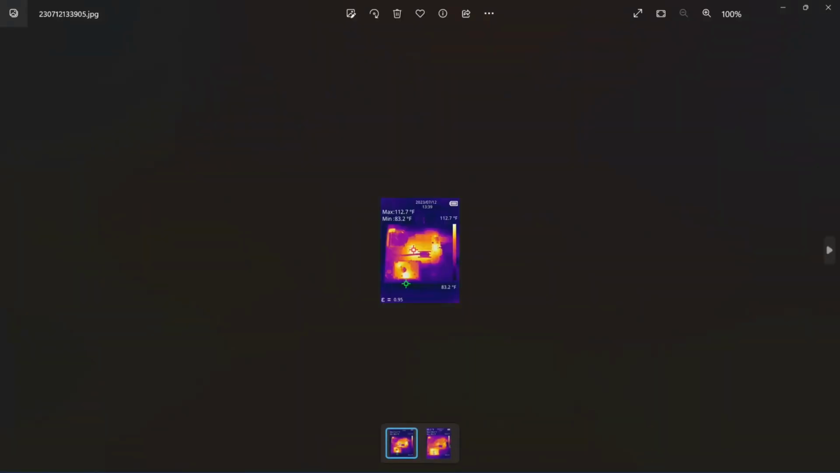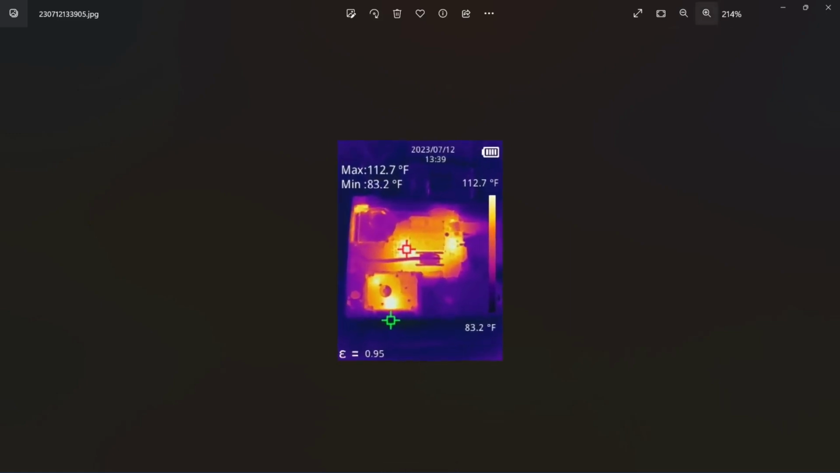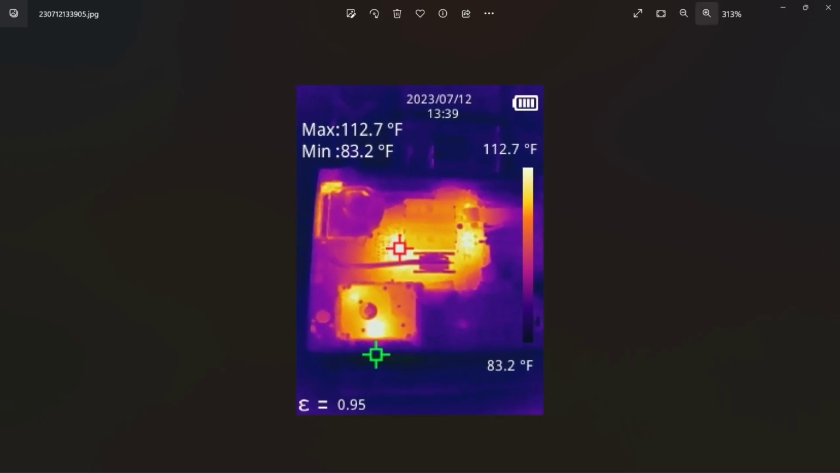And as I mentioned before, this is just a screenshot. So don't expect any gigantic high resolution photo because you're not going to see it. This is 100% right here. If I go to that, that's 194%. That's 313. So you can go to 300%, and they are still pretty clear. So that's one of them.